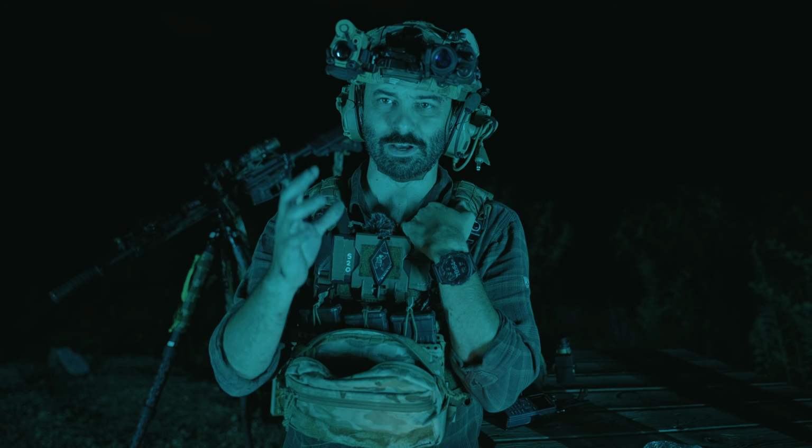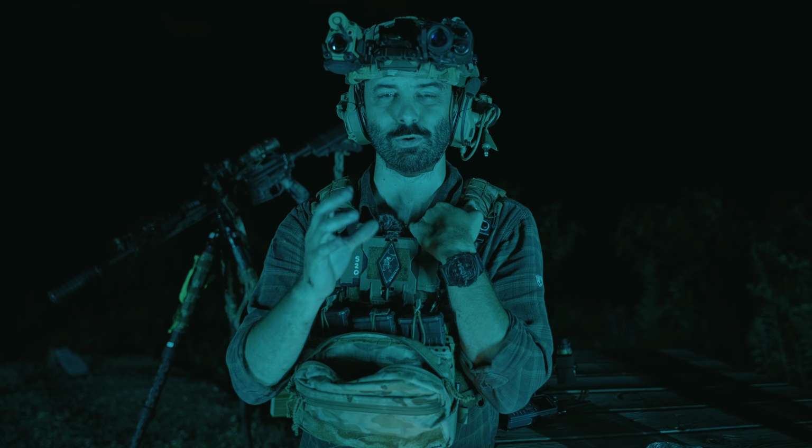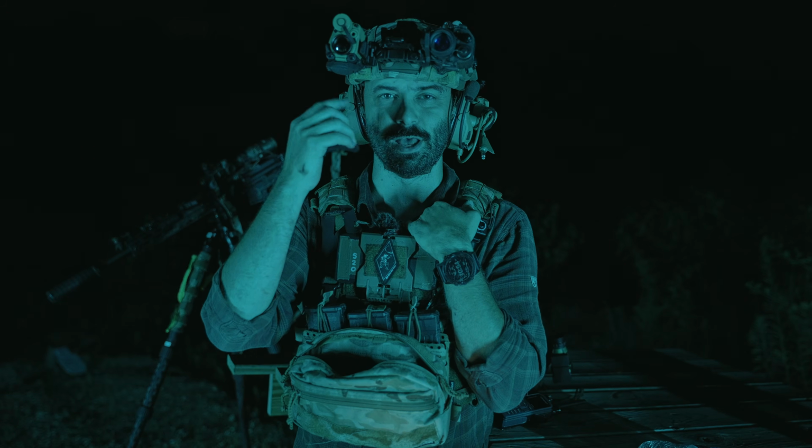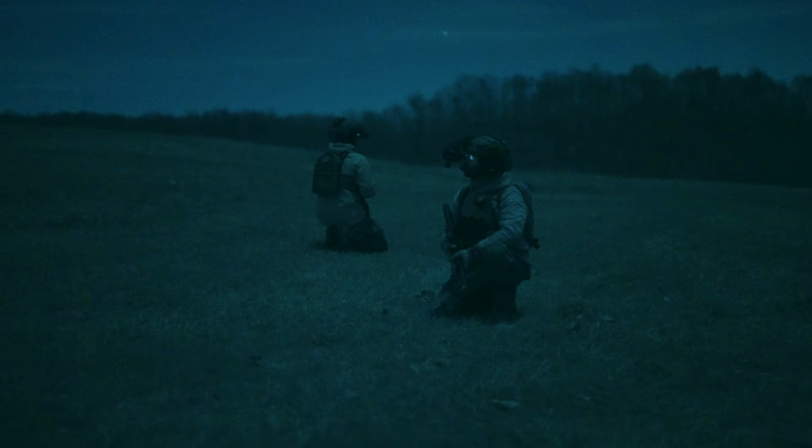In my professional LARPing opinion, this is best used if you're a solo guy, handheld, or clipped onto a helmet, and once you spot something, you can take it off, throw it on the rifle, and you're good to go.